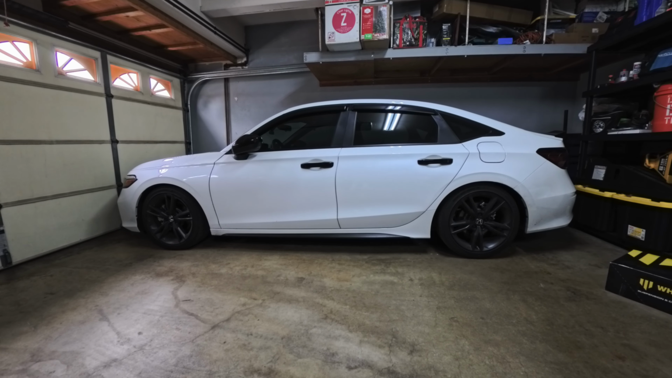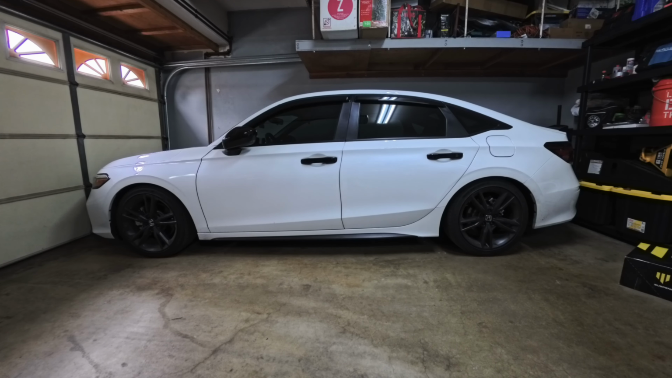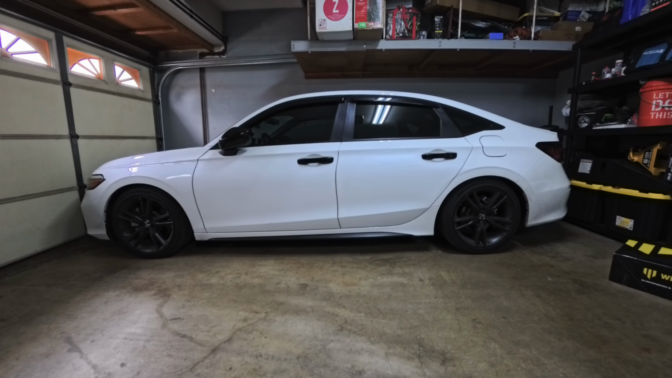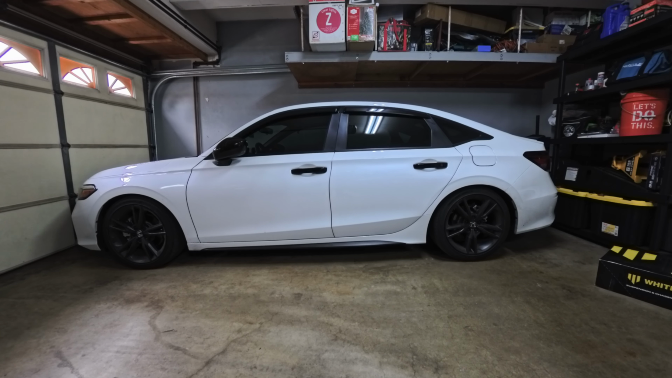And when I go to the canyons, the car feels extremely planted. When you're hitting the brakes, the nosedive is a lot less. It's a lot more controllable than just having the rear sway bar installed. So that's what we've done so far.